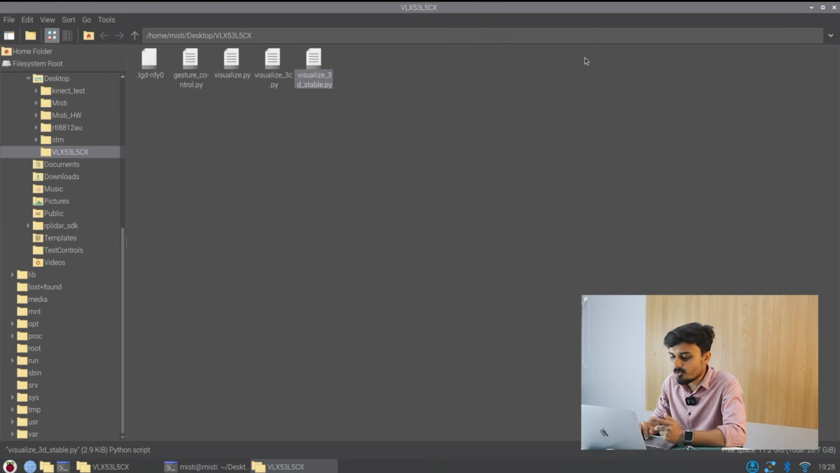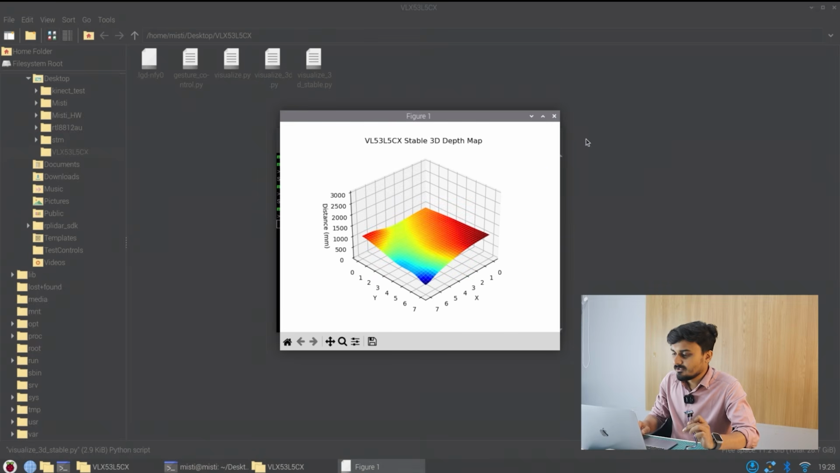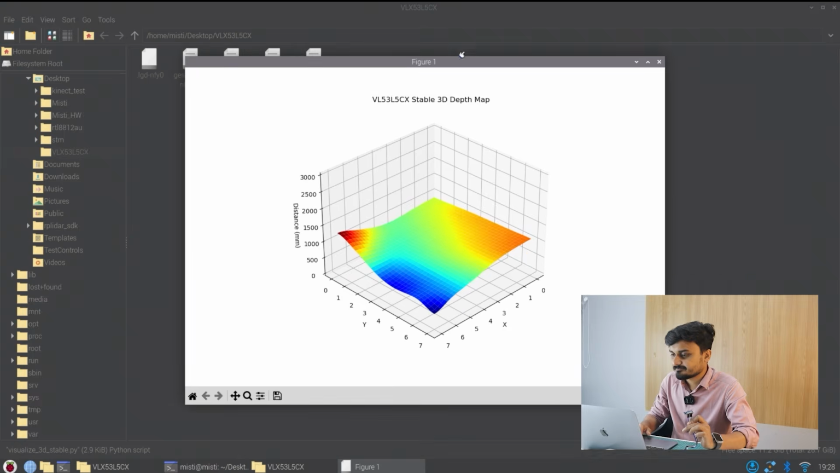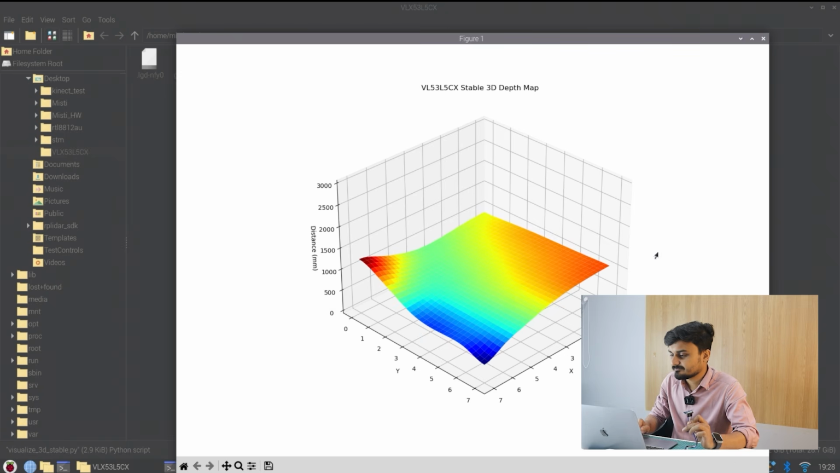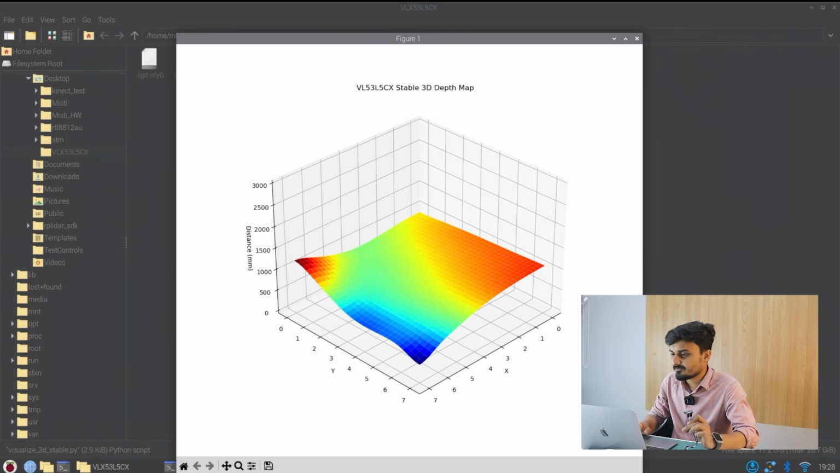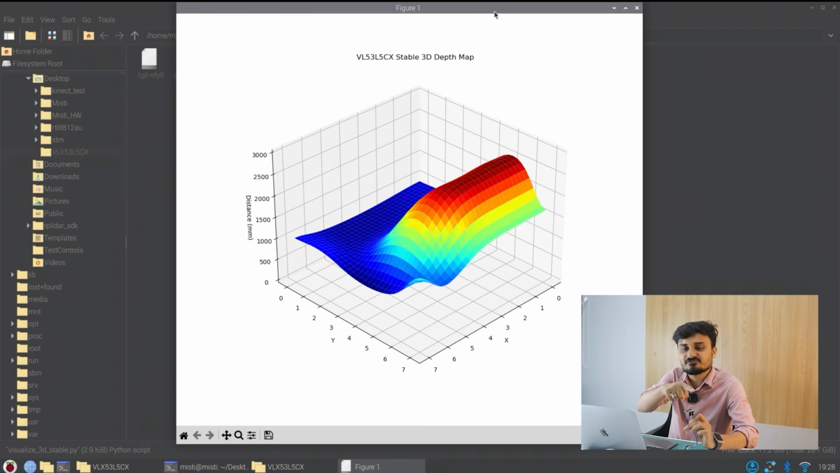Now let me go back and run the code for you and show you how it looks. So here we have 3D stable.py, and here it is. Again, let me zoom it a bit. So this is how it looks. Just a moment, yes. As you can see, this is now very smooth.